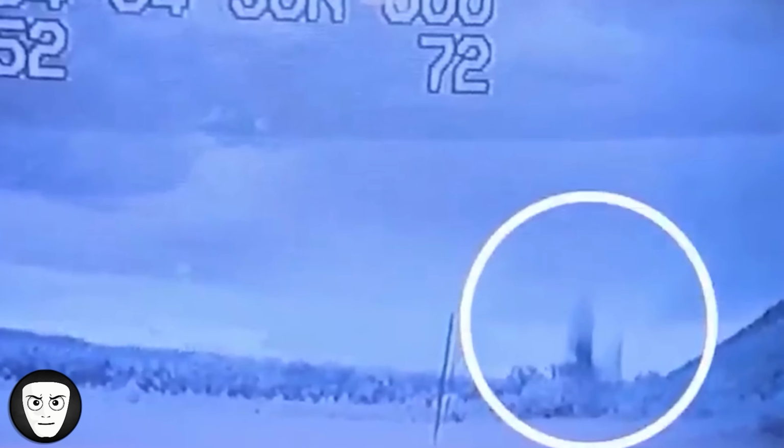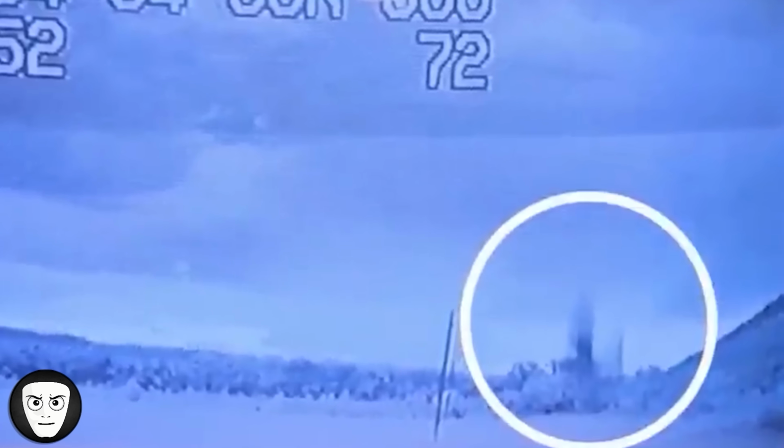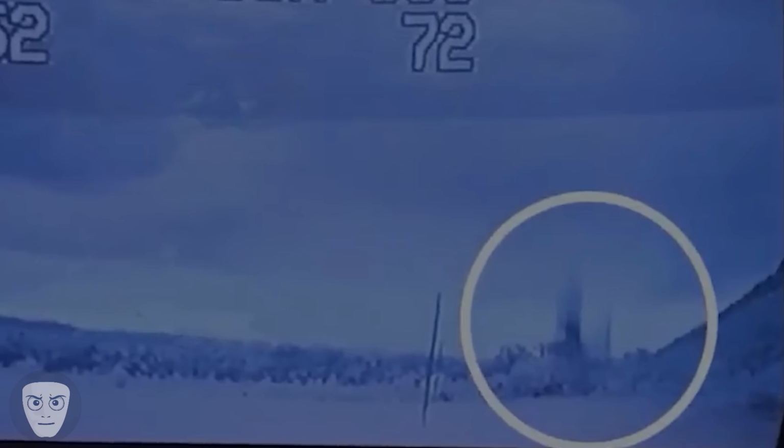Some believe it could be one of the strangest pieces of paranormal evidence ever recorded at the ranch. Others think it's simply a camera artifact or visual anomaly. Whatever briefly appeared that day has never been fully explained.